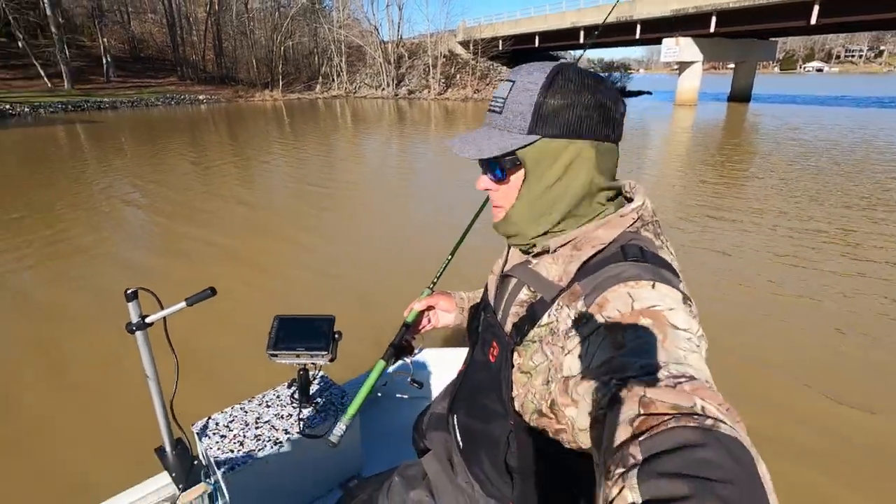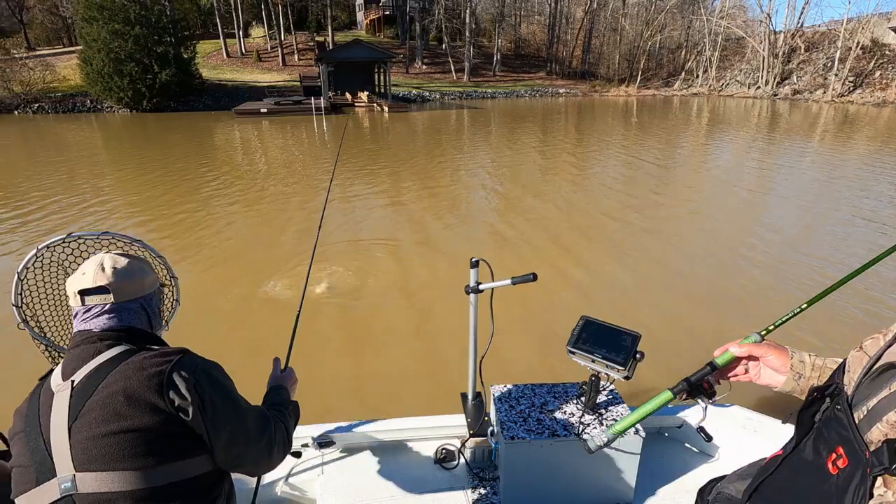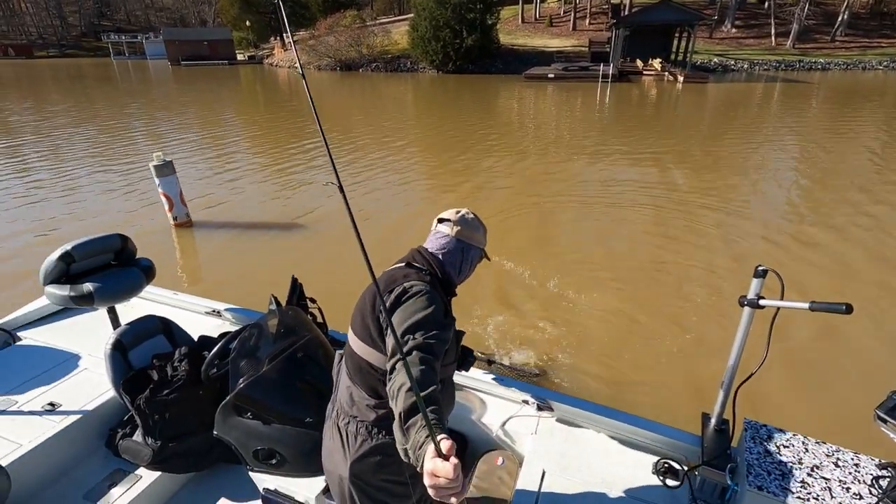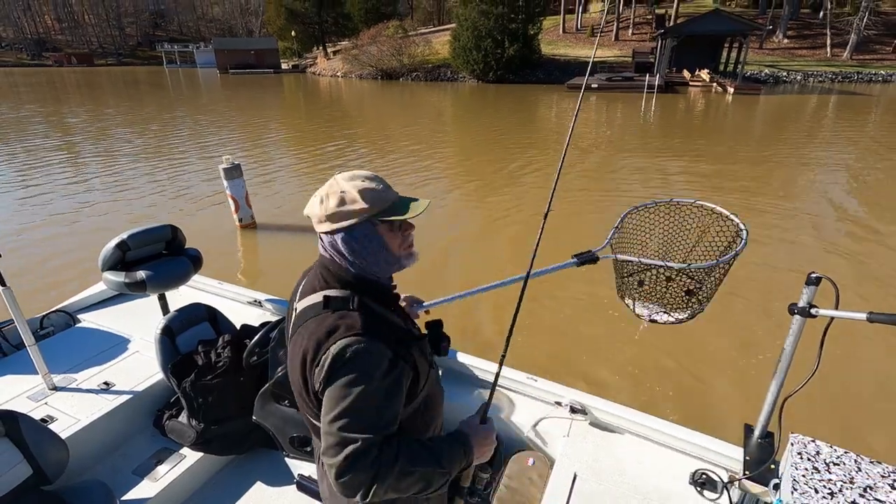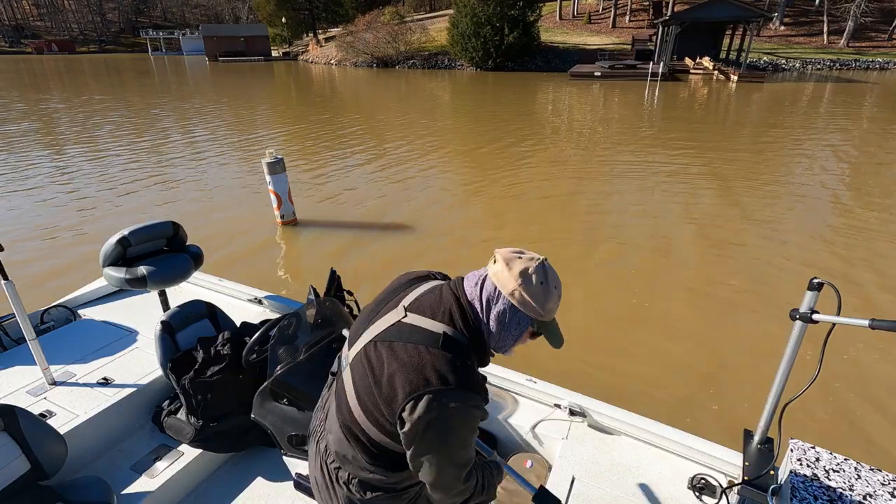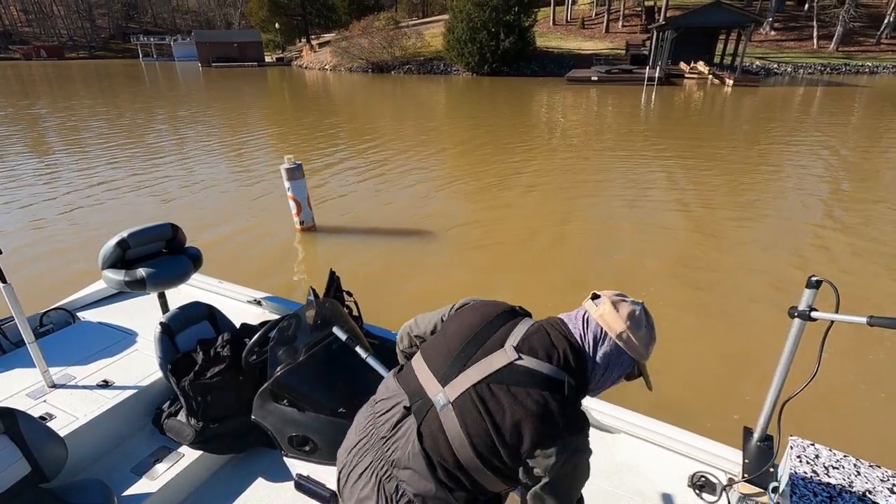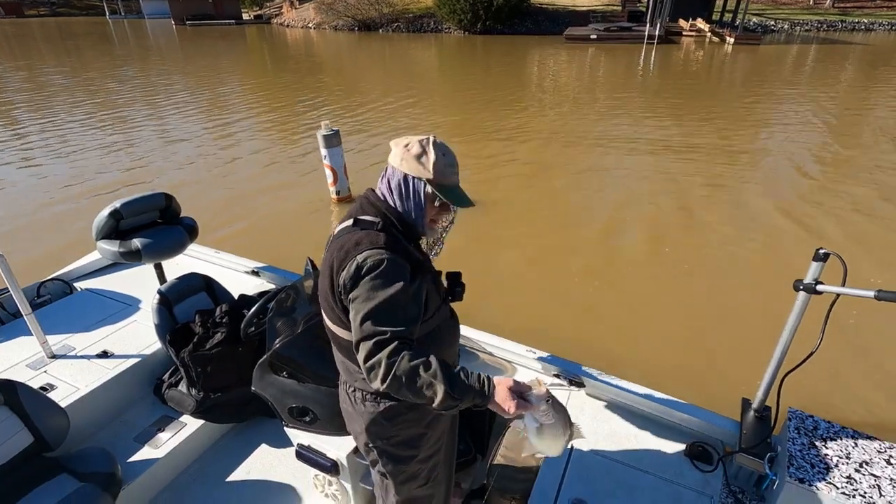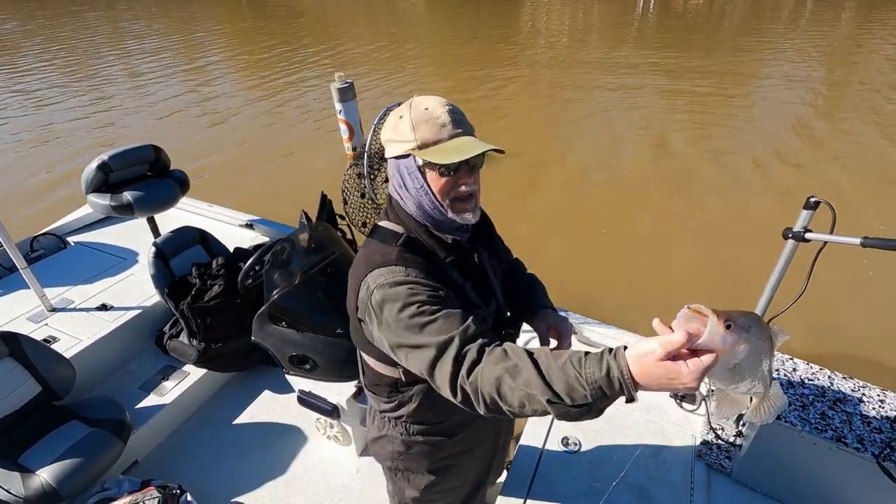Got him that time. Another good one, boy. Look at that old pig. Good gracious. Do it, Dennis. And it's one of the new stain water colors I just made. One you said you liked. I told you that was a nice one. You did. I threw at him twice. The first time he smacked at him, he just didn't get it. Got a tiny bait in his mouth.